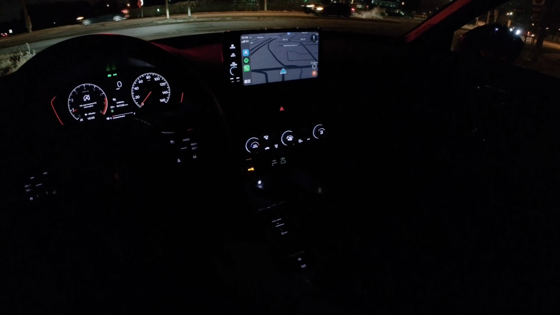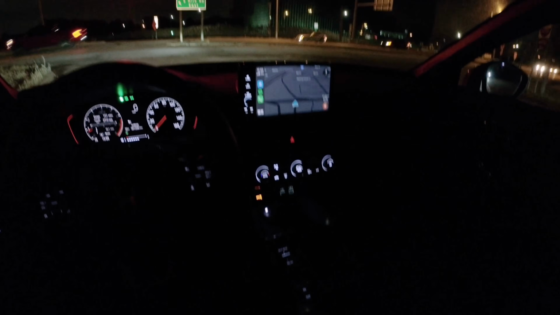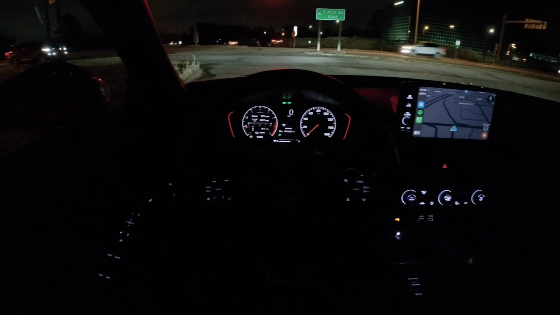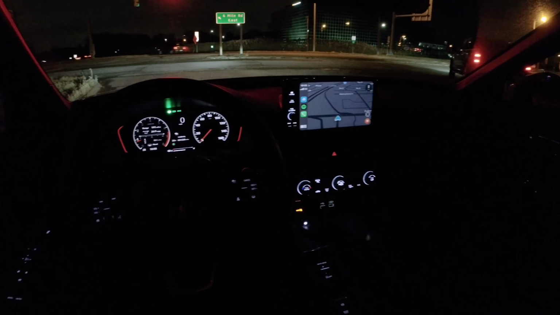It is a bit of a shame that we don't have a physical, mechanical handbrake anymore. We just have this electronic parking brake. So no more handbrake turns in your front-wheel drive Civic Si. But the list for cars with actual handbrakes these days is getting pretty slim.